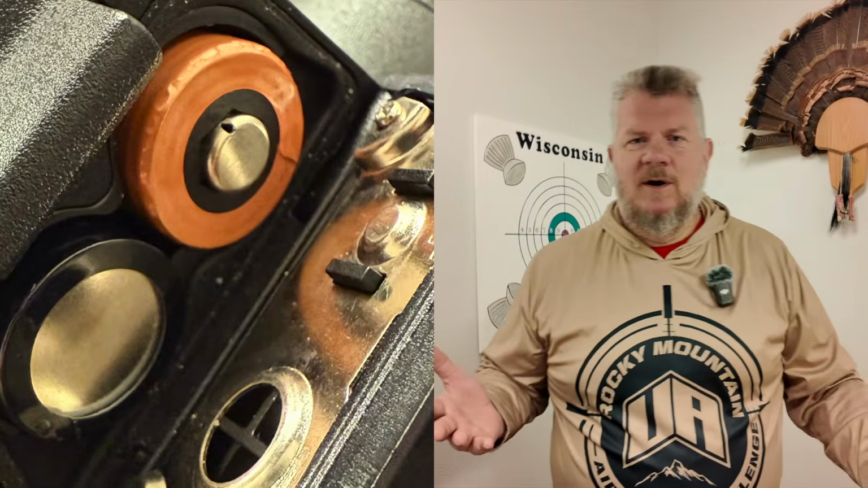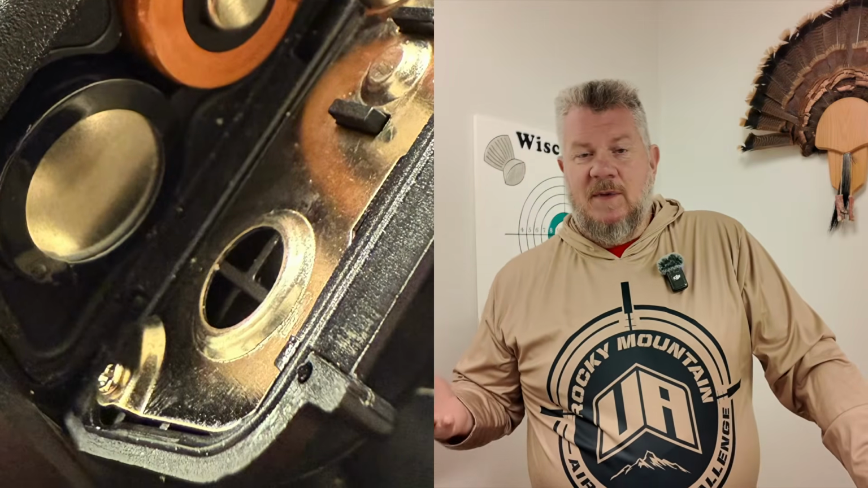I would like a rechargeable battery option. That'd be a plus because I don't like to buy batteries. However, they picked a battery that's universally gettable. You can get one anywhere, so that's good. And the battery life really is good, and I didn't have any issues.